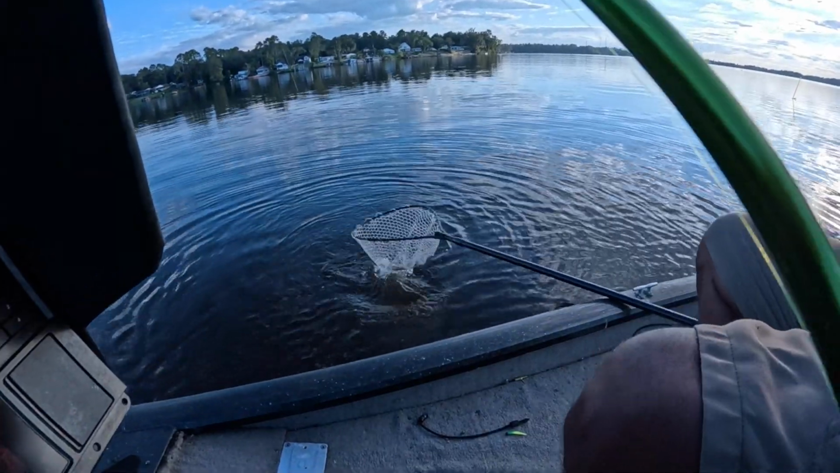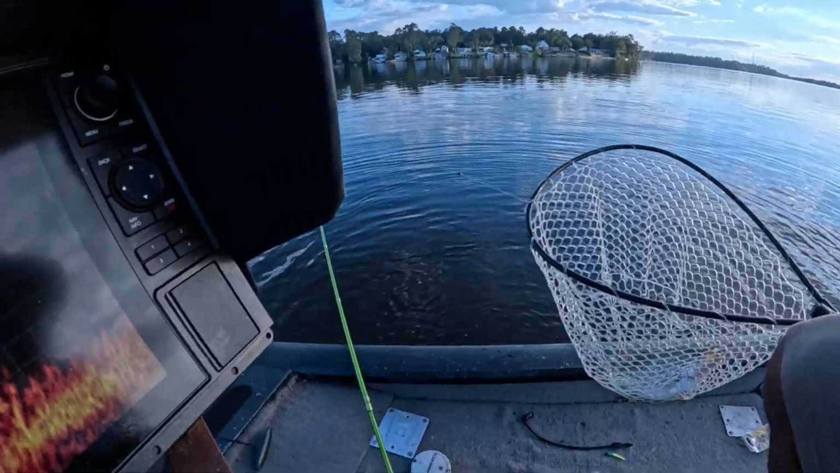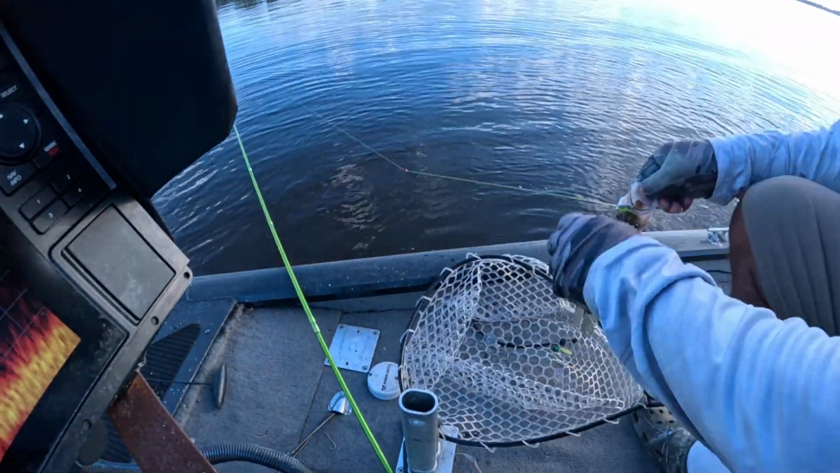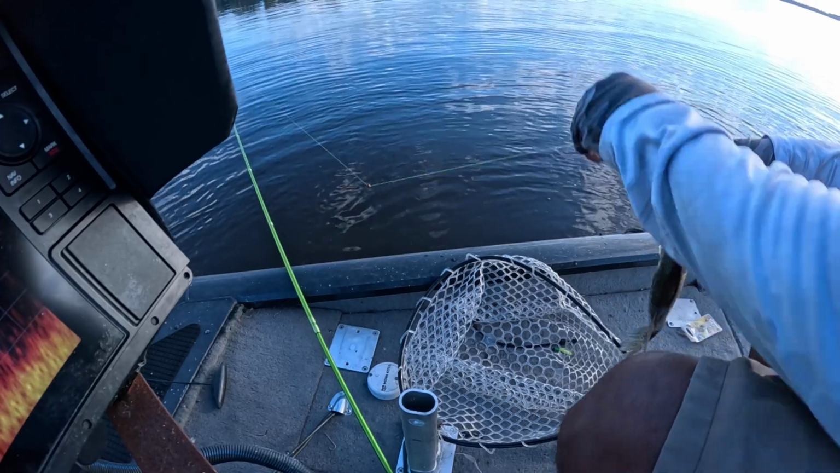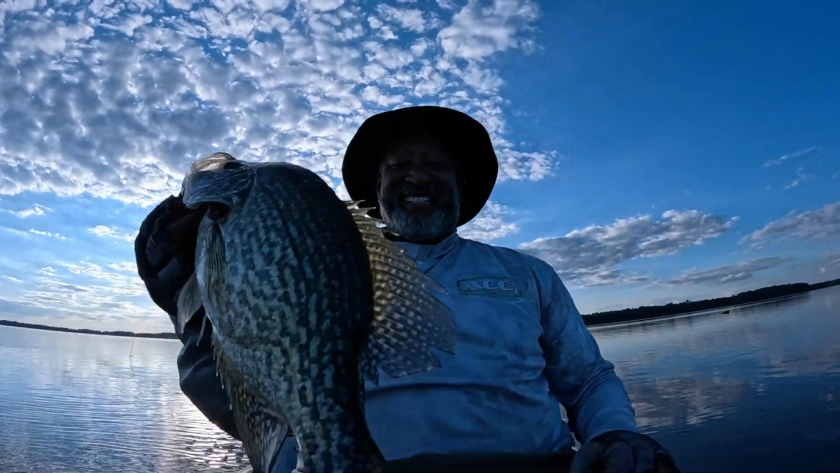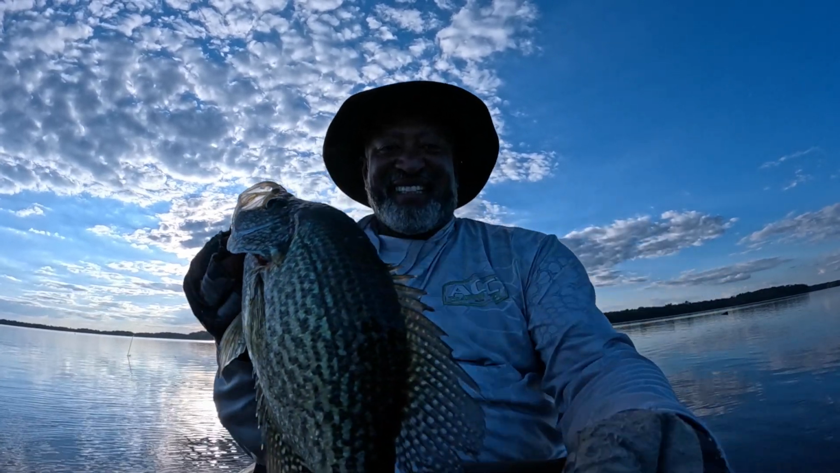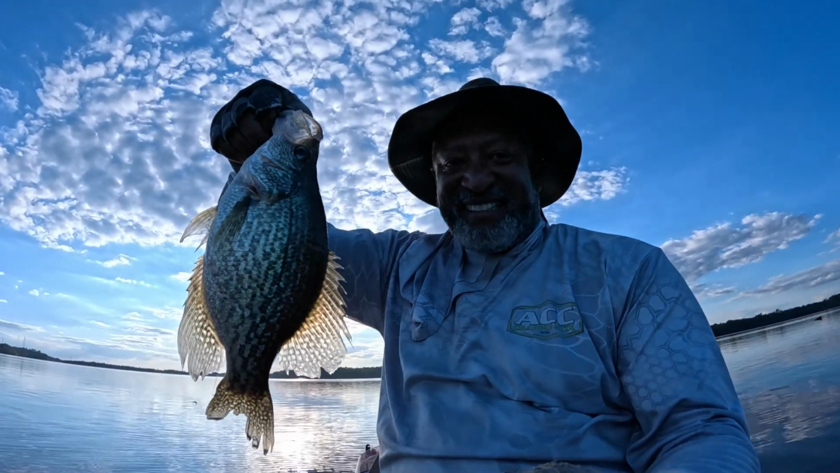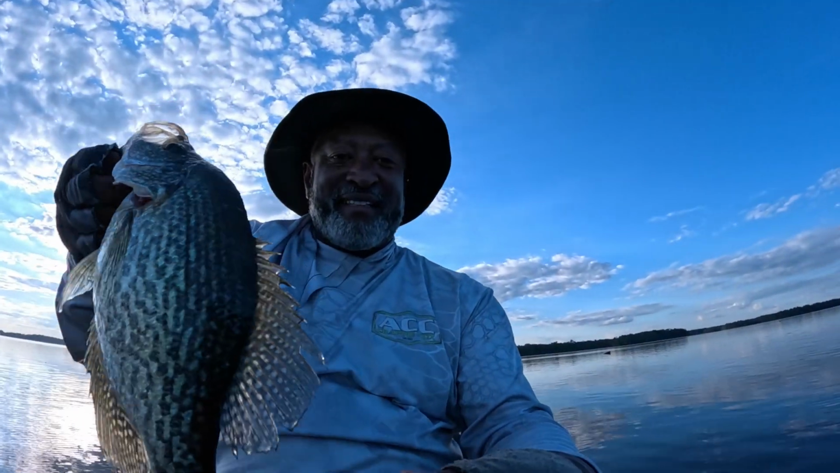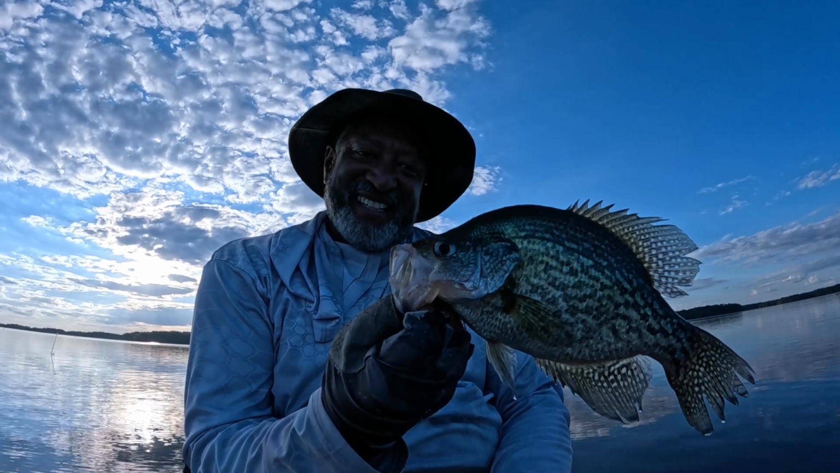Yeah. That's what I'm talking about. That's a Hook Legend slab there, baby. Look at there. Whee! Yes, sir. Nice. Hook Legend slab, baby. Gotta love it.